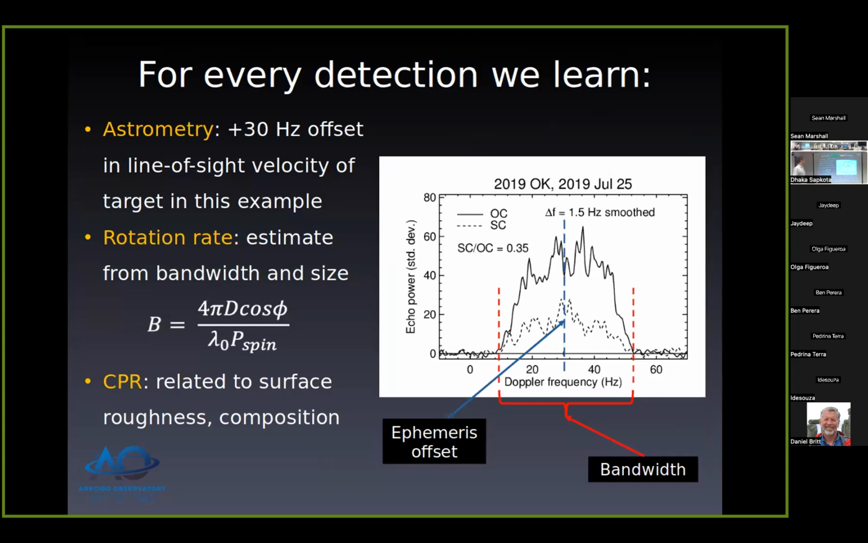Okay, so from each detection, we get spectrometry, which is where the signal is centered. If the signal were centered at 0, that would mean our ephemeris was perfect. In reality, this is 2019 OK, which we observed shortly after it was discovered, so there's about a 30 hertz offset. It's telling you about radial velocity, so you can use that to get a more accurate orbit. Again, the bandwidth tells you about a combination of the size and rotation period, but those are jumbled together, so you can't disentangle them with just a single measurement.